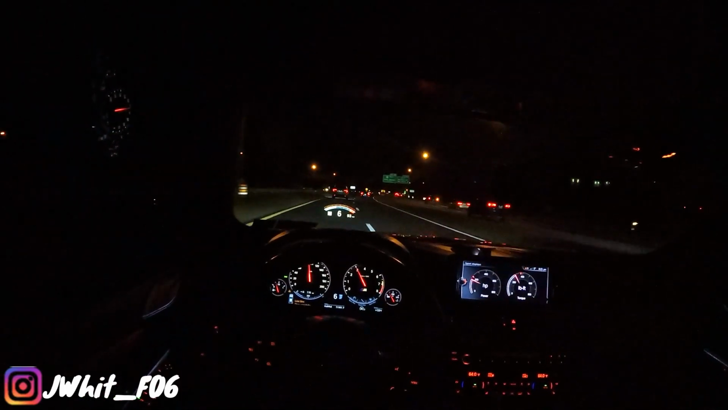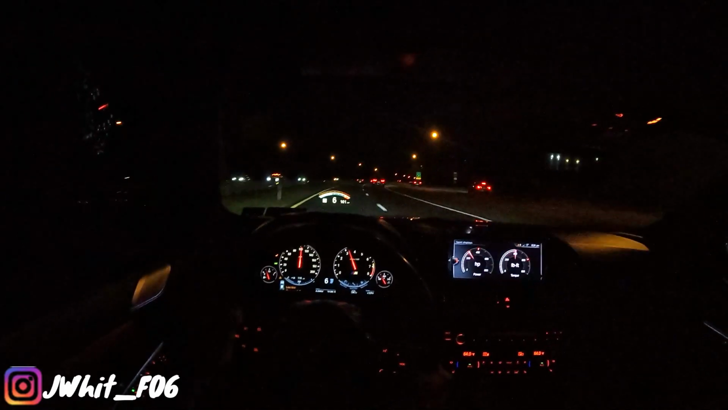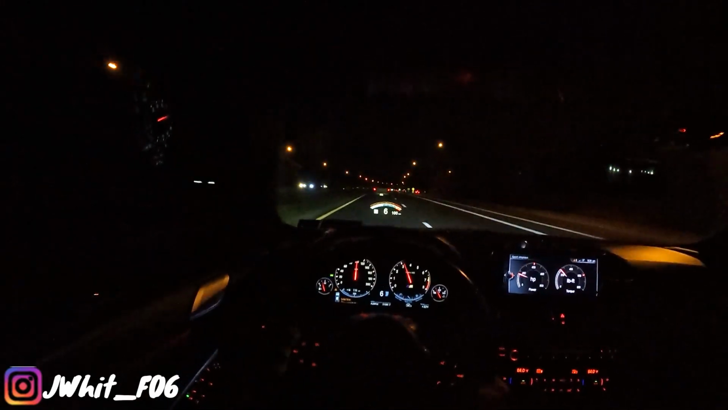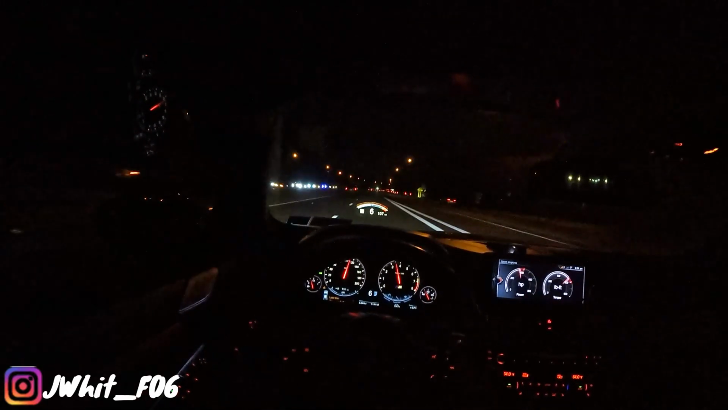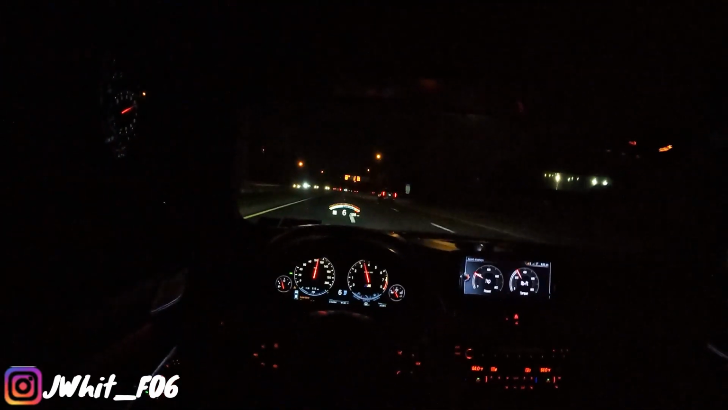What are these people doing? Pick a side. It's actually not too bad for cutting up traffic. Could be a little bit more dense. Server's a little light today.